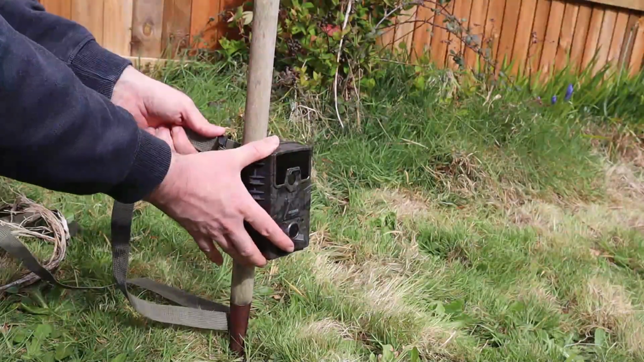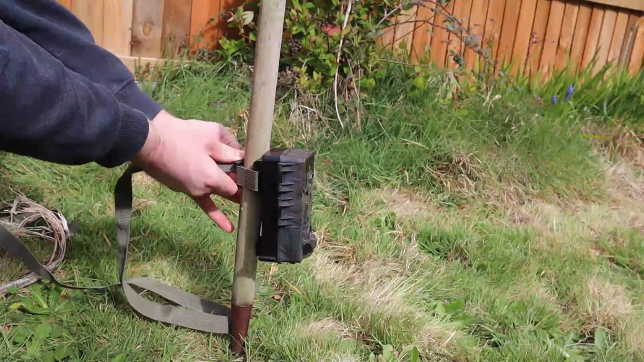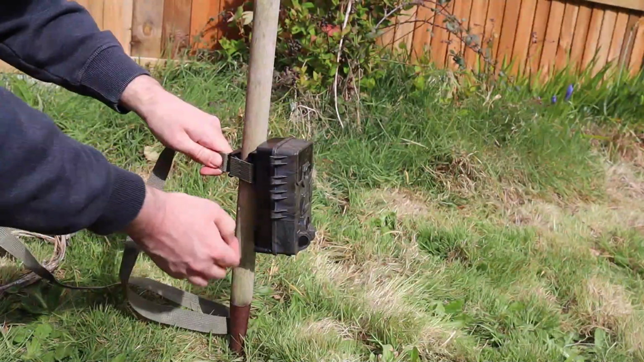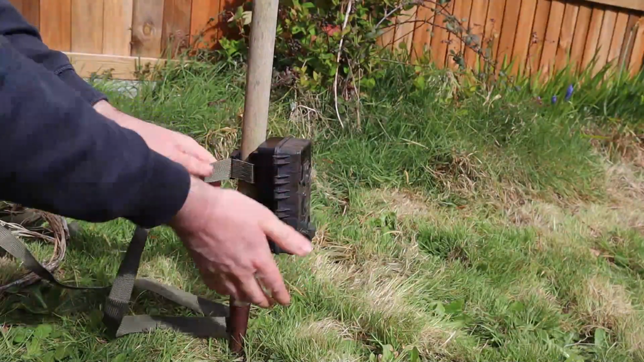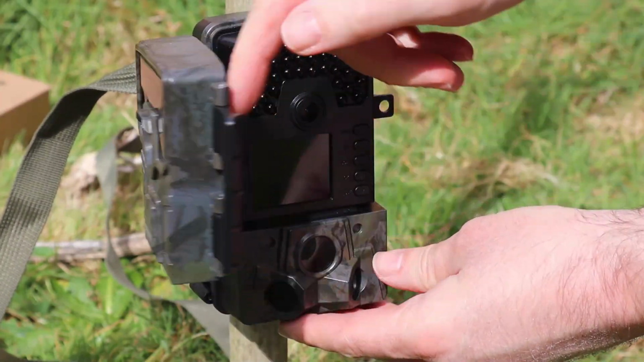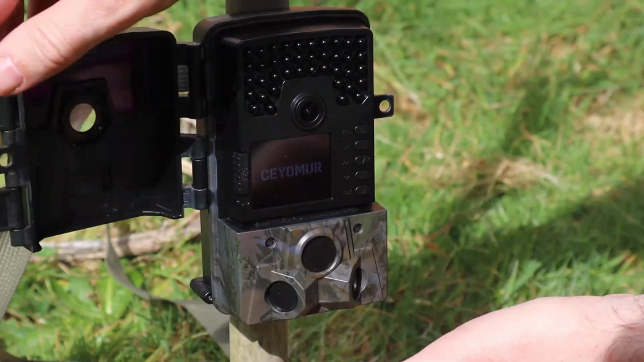Okay, let's get it set up. Just tighten the strap and close the buckle. It's a little awkward on a post this thin, definitely easy on a larger tree, but I manage it. To get the camera to enter capture mode, flick the switch to the on position and it will give you a 5-second countdown before it turns on its sensors.